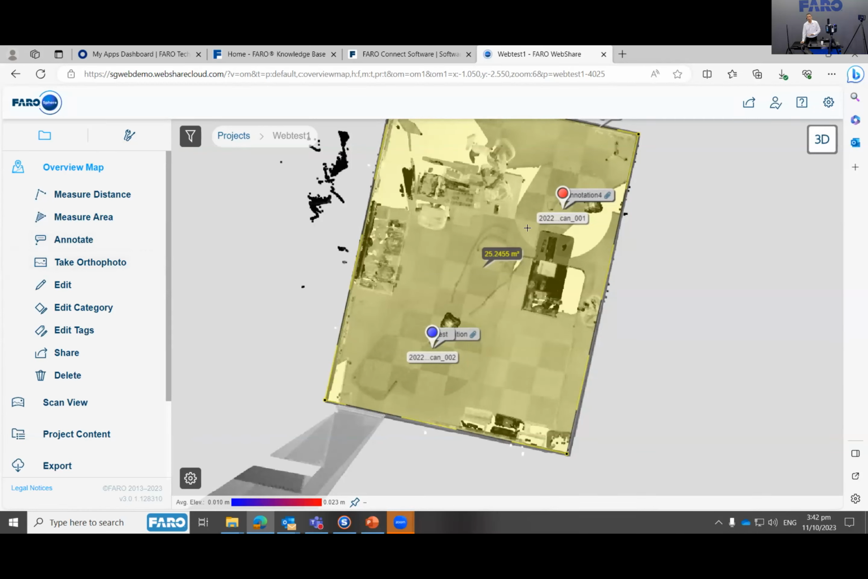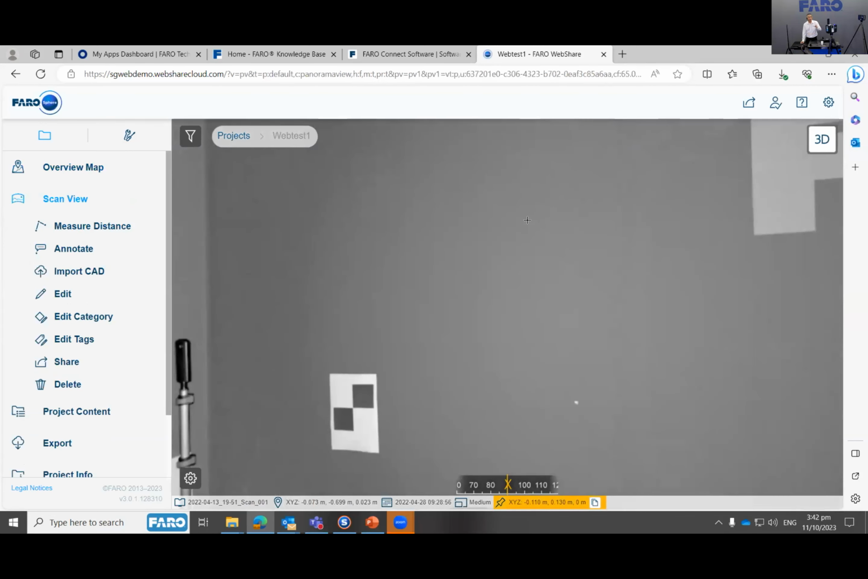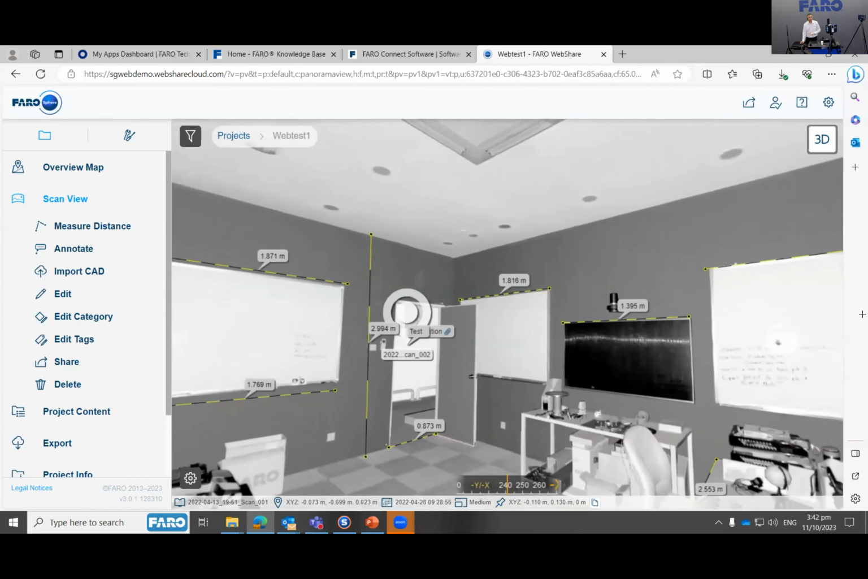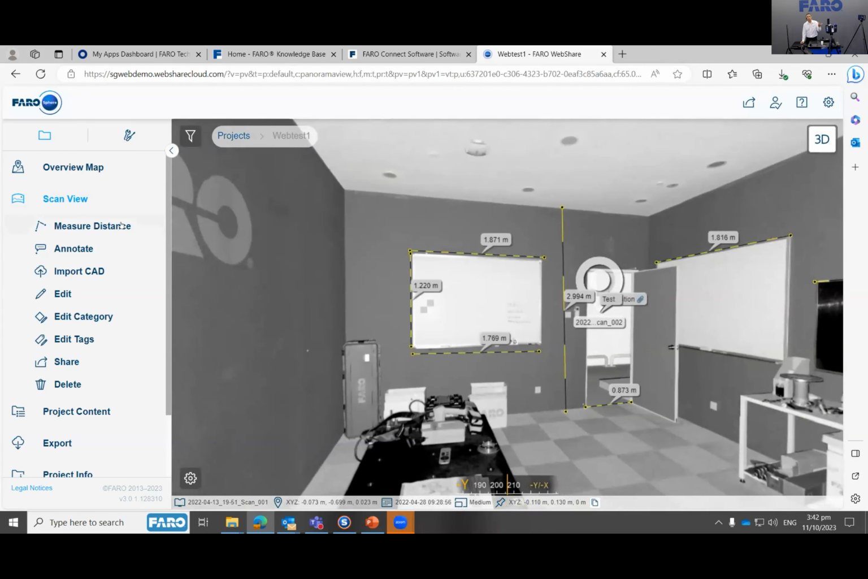We'll do the 3D view later. You can also check individual scans. So right now you will see the black and white version. I'll show you later a colored version of my room. So you'll see the scan of the room as well. You can check the scans one by one. Again, you can do simple distance measurements. You can still do annotations.